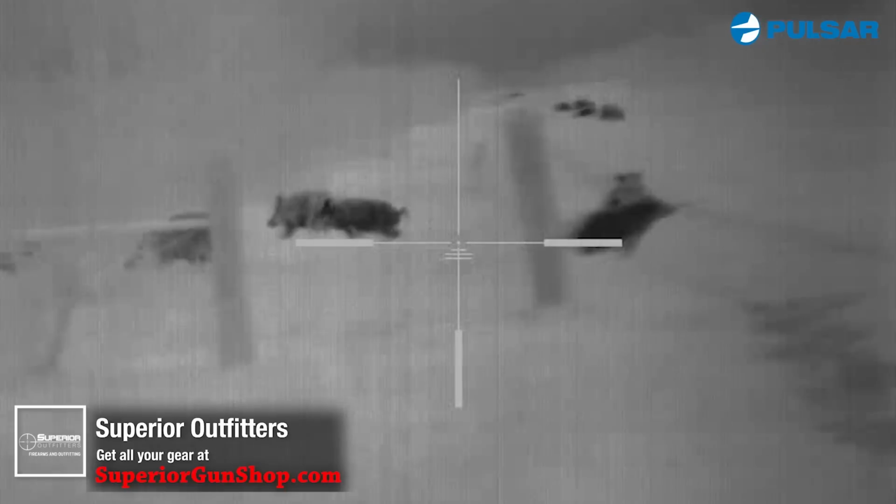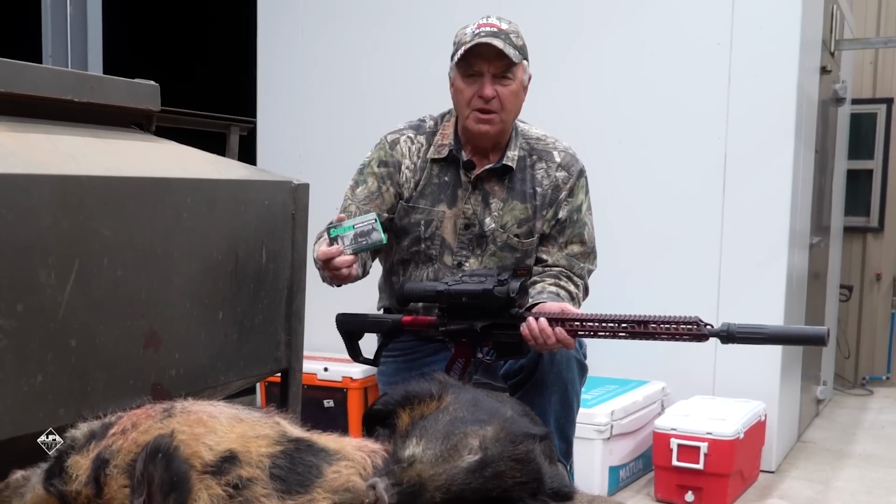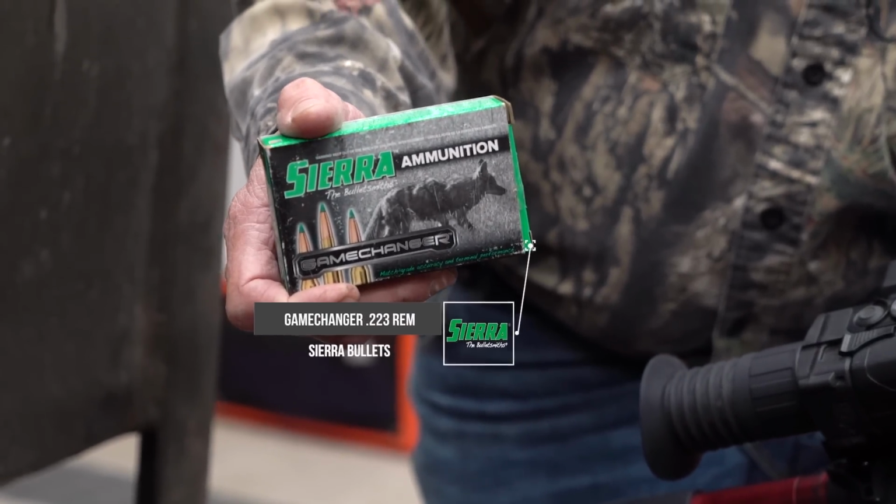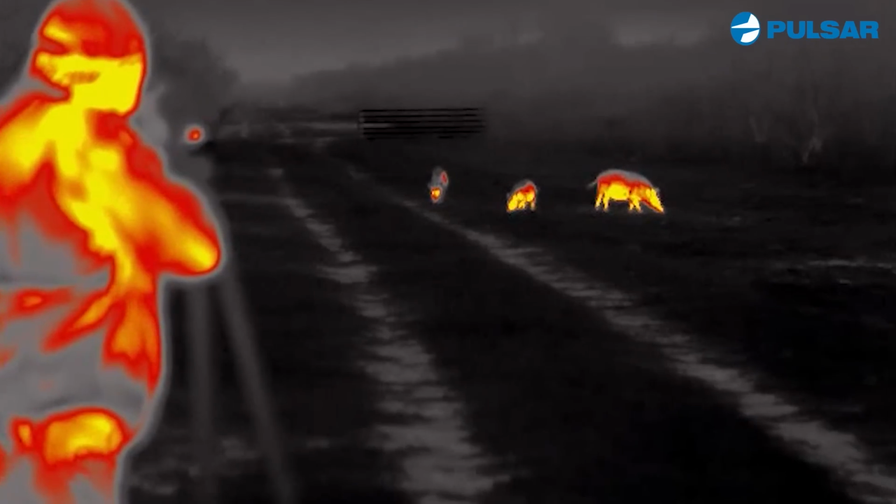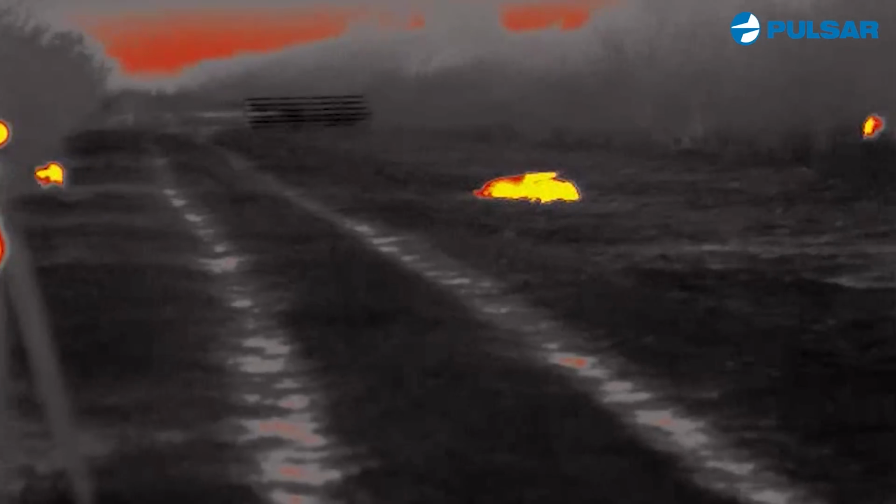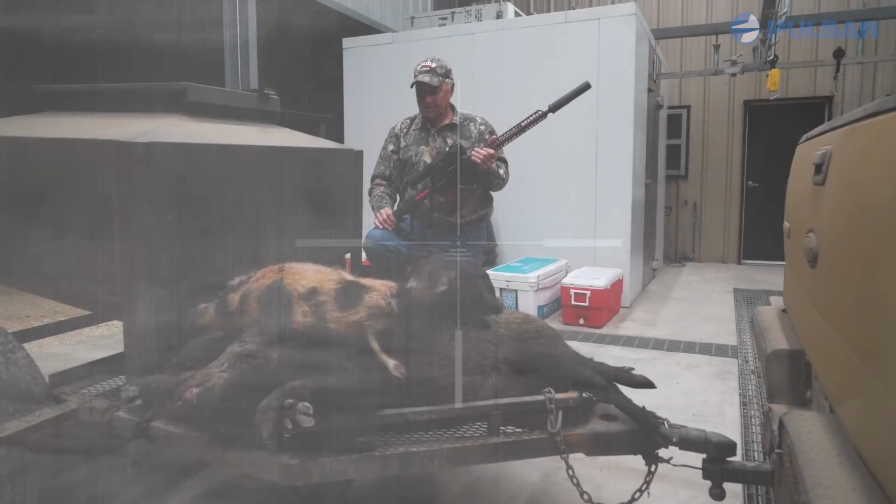Now, when you hit them in the right spot, they go down like a 2-foot putt. But this new ammunition from Sierra is the game changer, and the game changer is devastating. It has unbelievable performance on thick-skinned, heavy-boned animals, just like these feral hogs. Of course, none of these guys were very far at all, but it was a heck of a night, and we're going to go ahead and get these guys cleaned up right now.